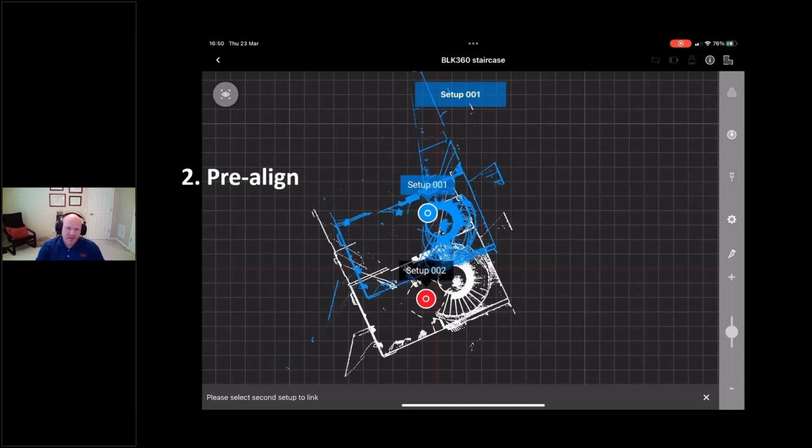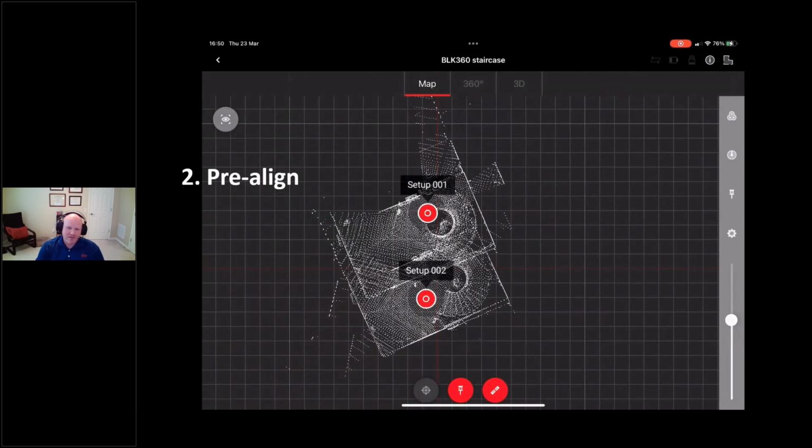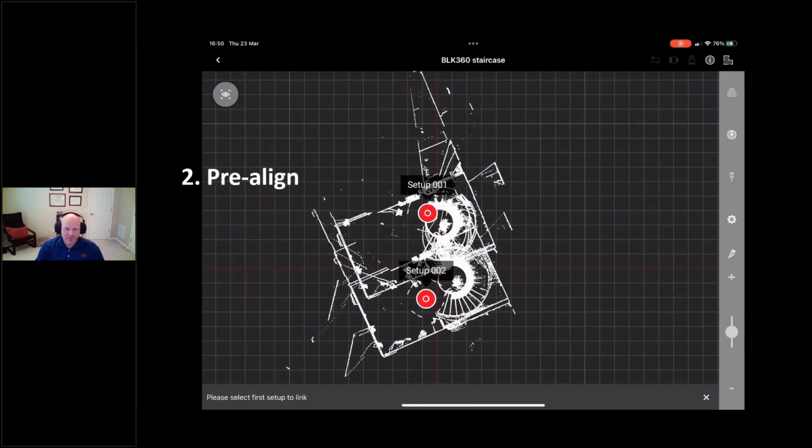And on this one you can tell scan 1 was taken probably at the top of a spiral staircase and scan 2 had gone down a little ways. And it's really good for that. But if you have Viz, you're kind of undoing some of the technology if you check pre-align, because it's ignoring the fact that there was already a Viz solution.